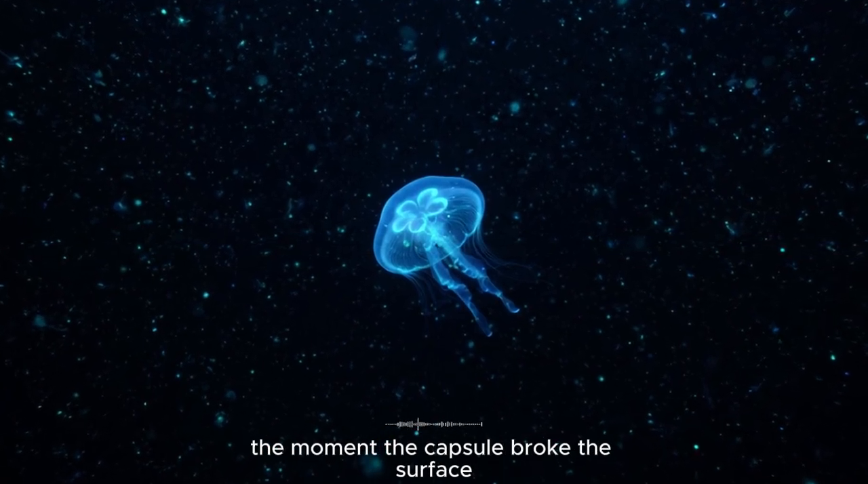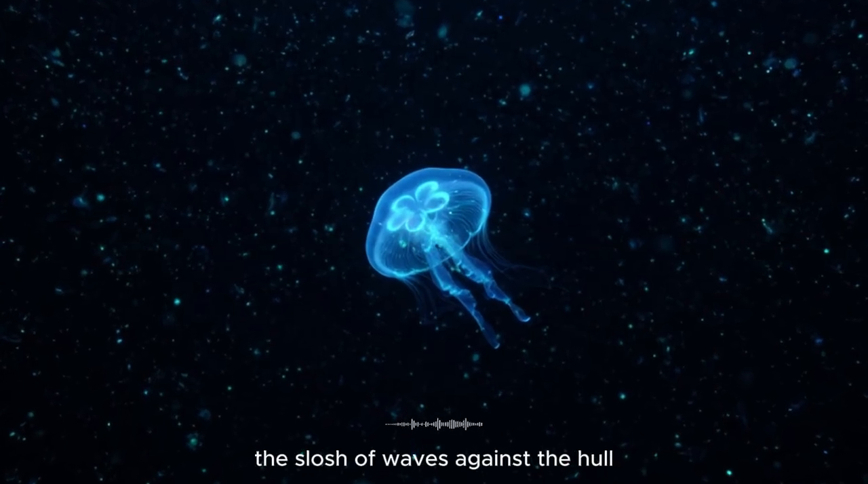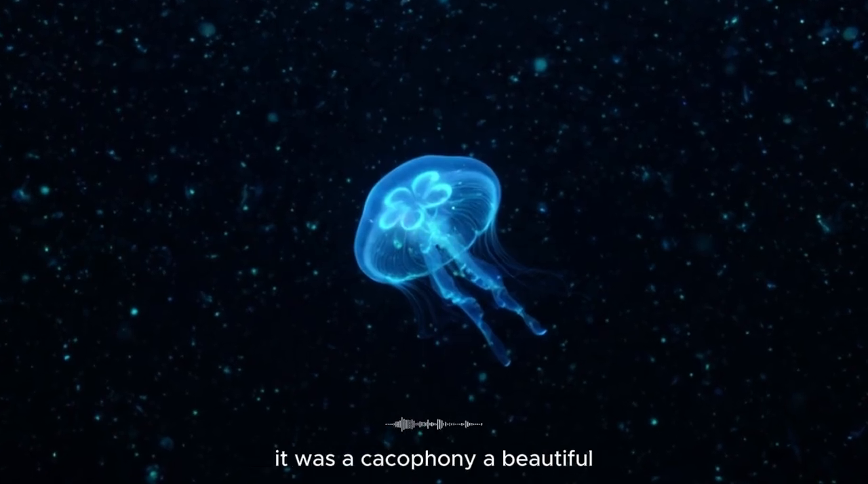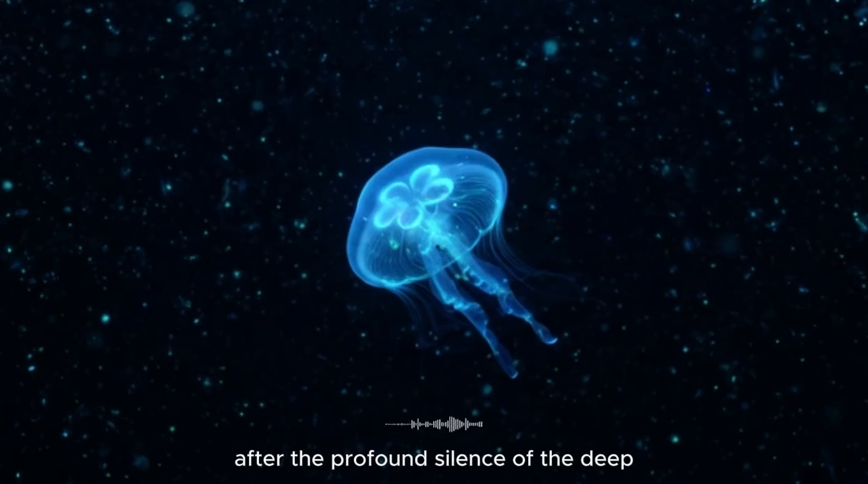The moment the capsule broke the surface, the world exploded with sound. The slosh of waves against the hull, the cry of seabirds, the distant hum of the support ship's engines, the chatter of the crew on the radio. It was a cacophony, a beautiful, overwhelming symphony of life after the profound silence of the deep.